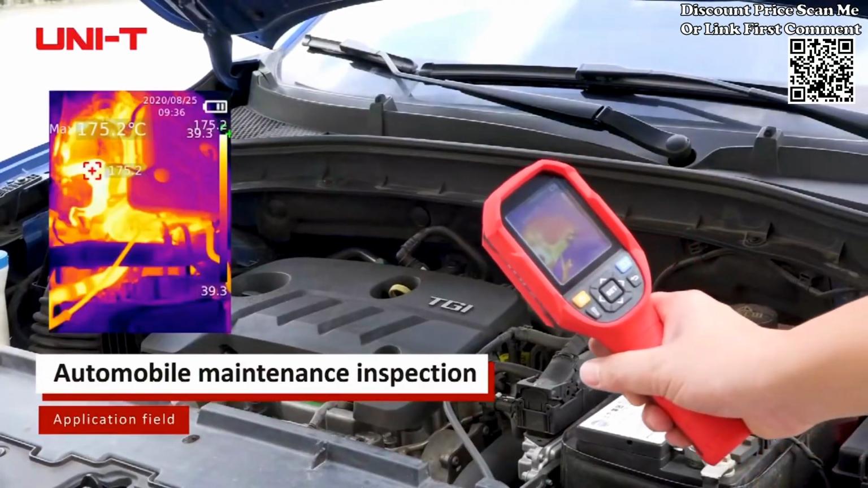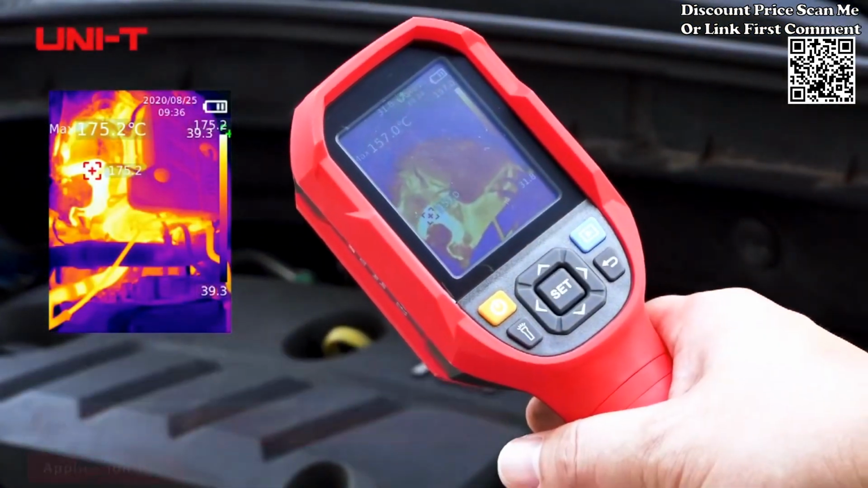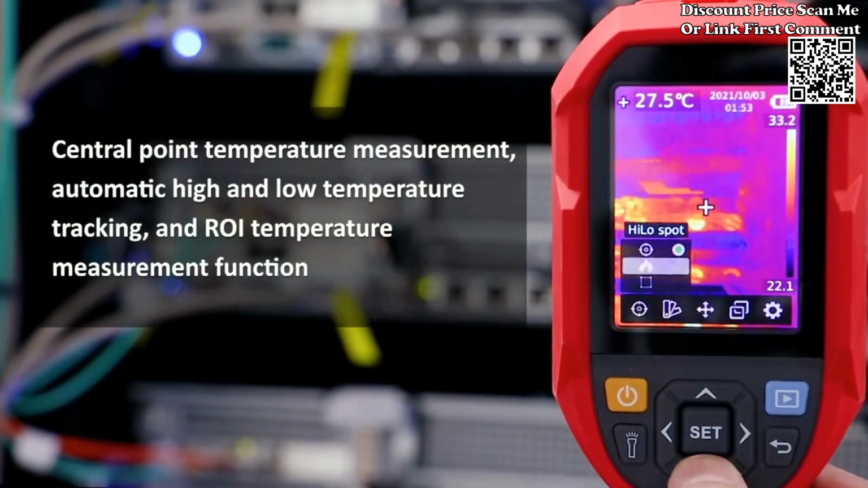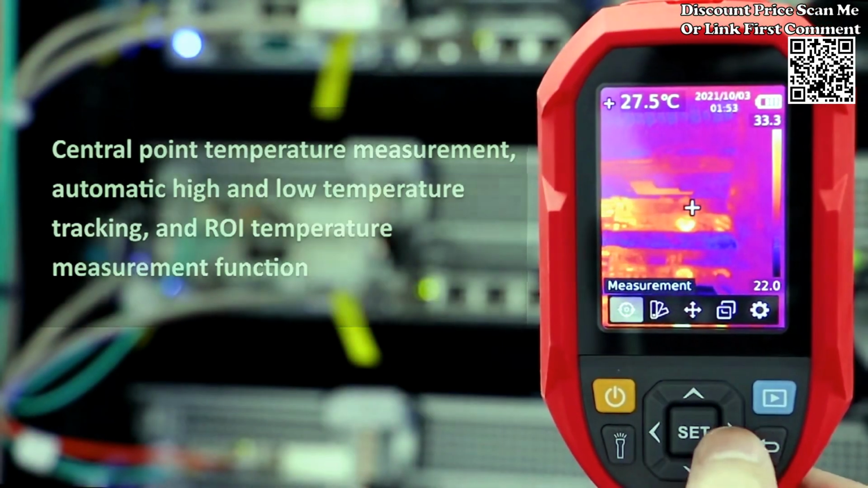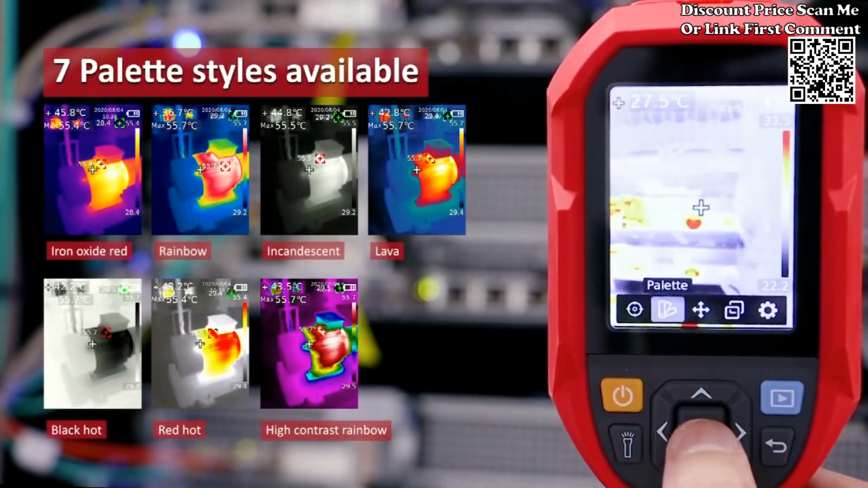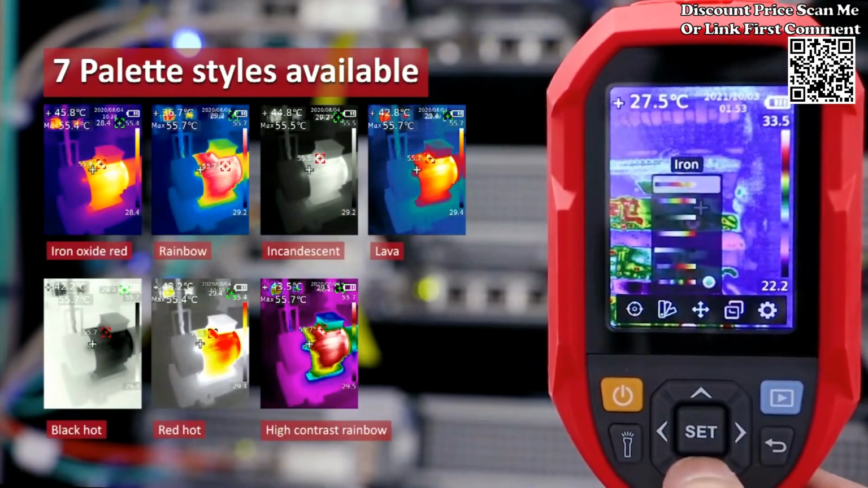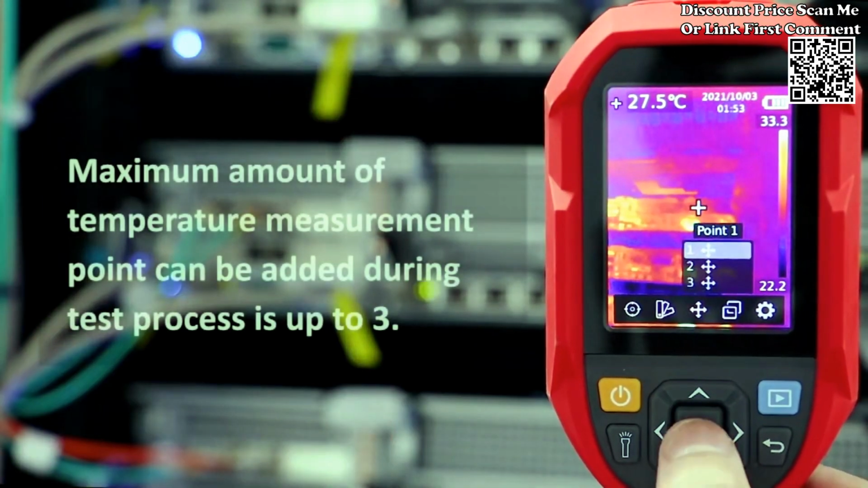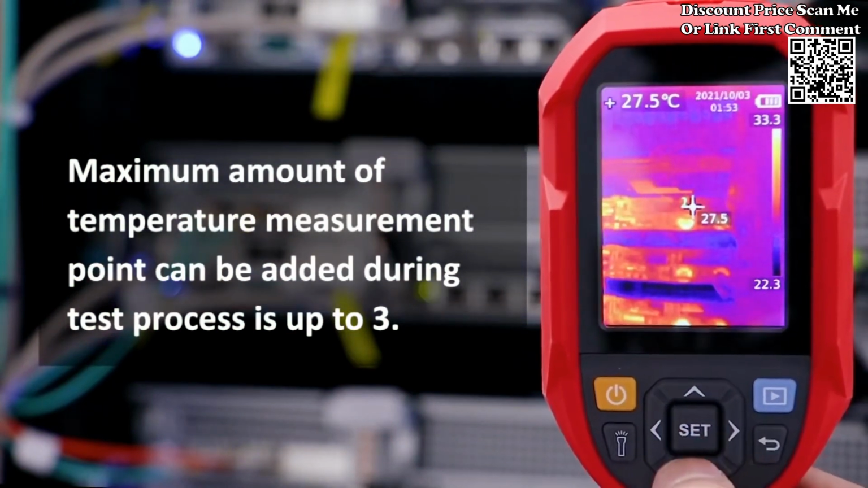Electrical maintenance: tailored for electrical maintenance tasks, the thermal imager helps professionals identify potential issues in electrical systems by visualizing temperature variations. Diagnostics and troubleshooting: facilitates diagnostics and troubleshooting by providing thermal images that highlight temperature differences, which can be indicative of faults or inefficiencies. Quality build: given its industrial focus, the device is likely built to withstand the demands of professional use in challenging environments.